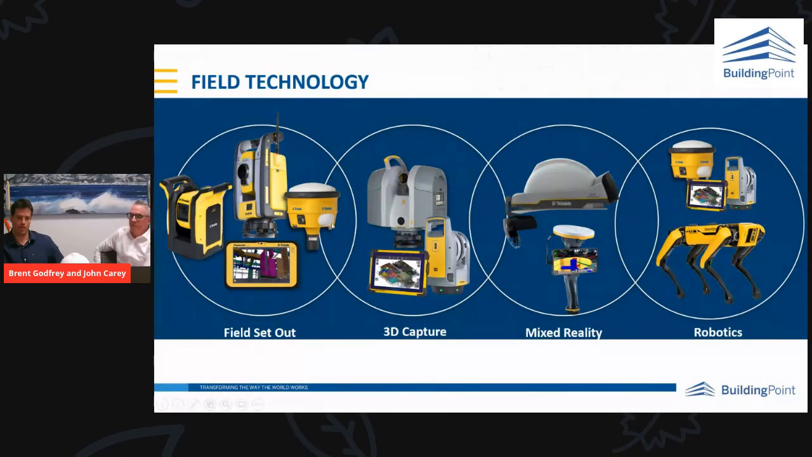All the hardware: if we break it up into divisions, we've got some set-out hardware, layout tools, GPS receivers, robotic total stations. On the 3D capture side, we've got a few 3D laser scanners that we represent.